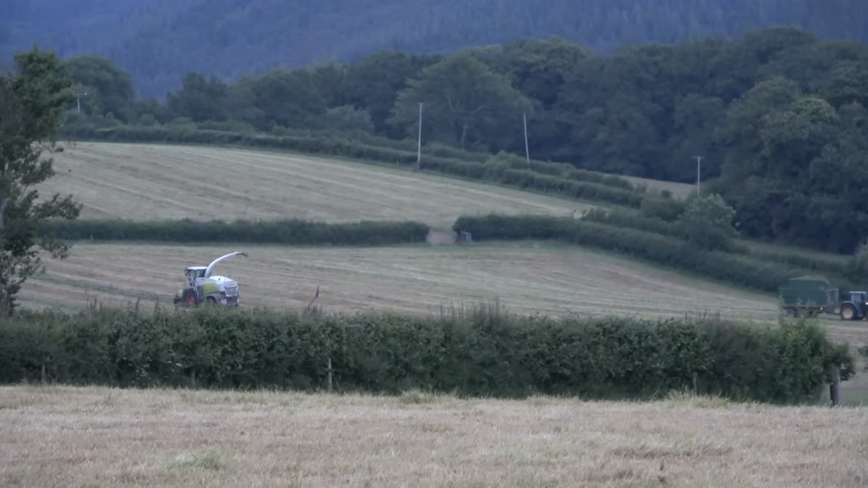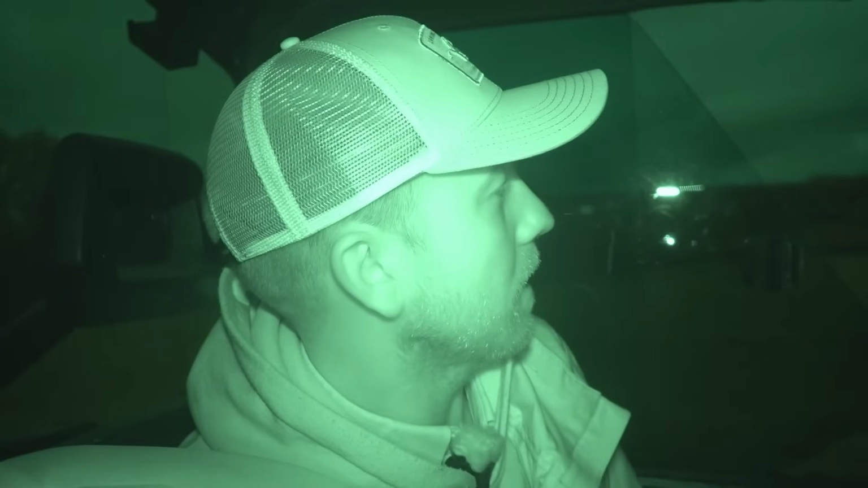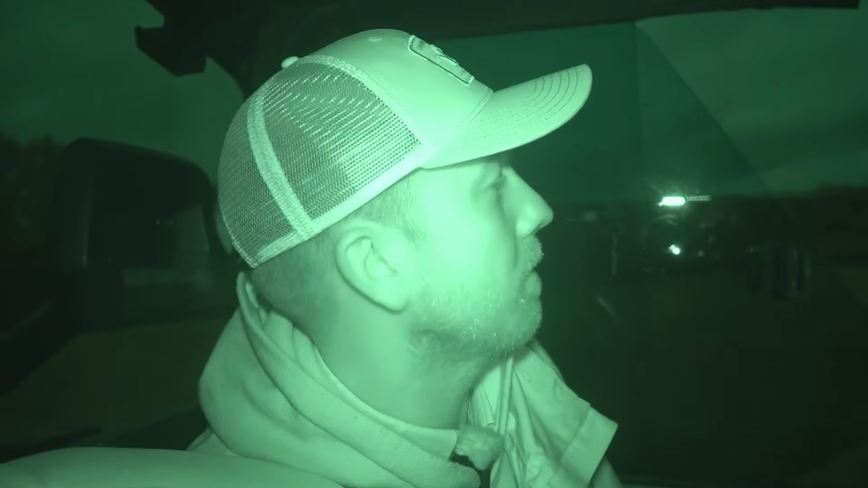It's a busy time of year for them, so I can imagine they're going to go on somewhere else once they've finished here. And also we're at the time of year now where cubs should be out in the field playing together, and the vixen or the dogs will still be with them, but they'll be venturing around now. We've had a couple of buzzards behind us here, so hopefully it's easy pickings for these foxes in the fresh cut. You get your mice and your rabbits, whatnot, and they get mulched up.